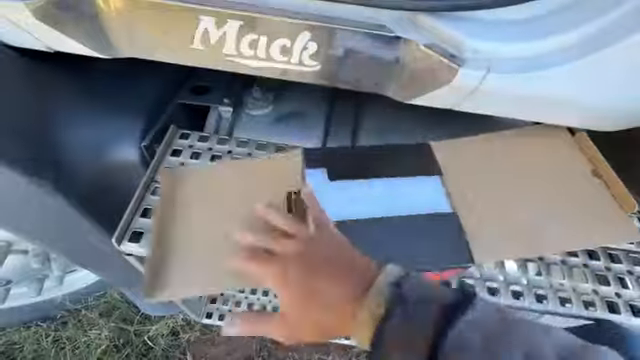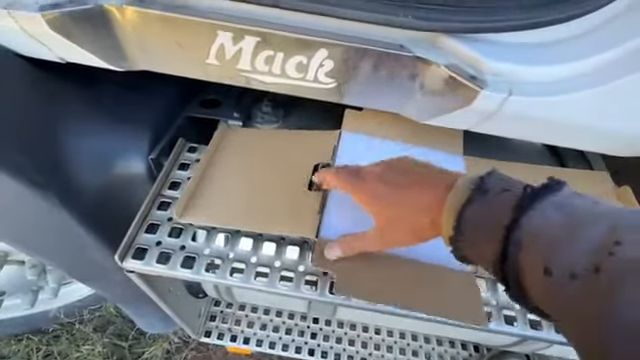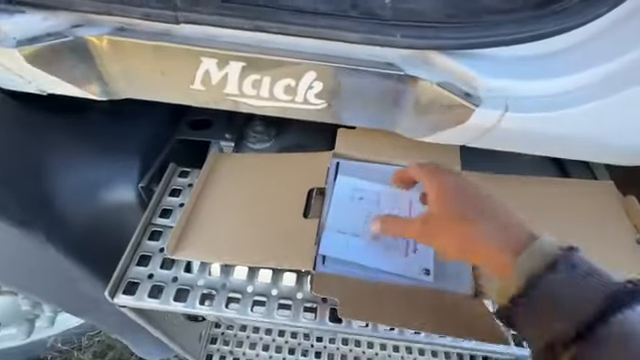Okay, this is a trail camera being sent by, I've looked up how to pronounce it and I think it's Wisseray. It's a weird sounding brand, but they've sent me out this 4G trail camera for me to test. It's always handy having more trail cameras around so that I can see what's going on. So I'll just show you what it comes with.